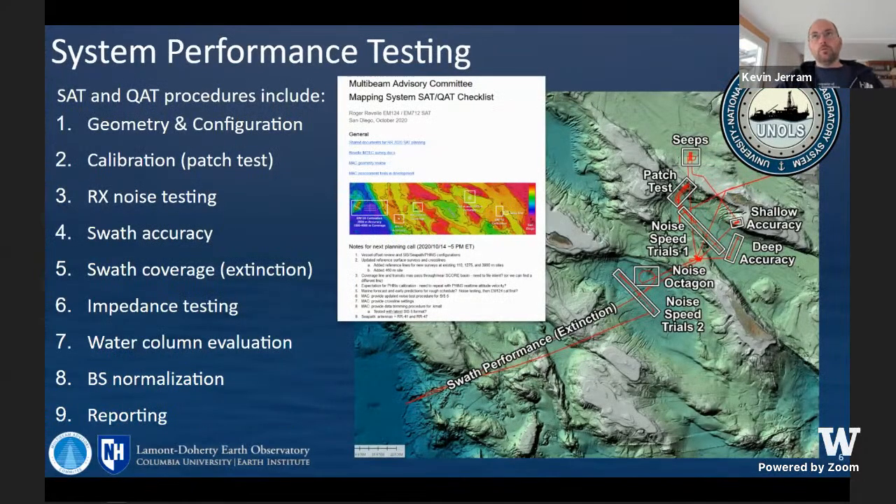We have ways of looking at built-in self-tests as a proxy for hardware health. They're not a direct measurement of impedance. And so that's a secondary way of looking at hardware health over the life cycle. We try to look at water column data quality just generally. And there are certainly more advanced ways to look at that, but we like to just make sure you can see a known methane seep or something like that, or stratified layers in the water column.